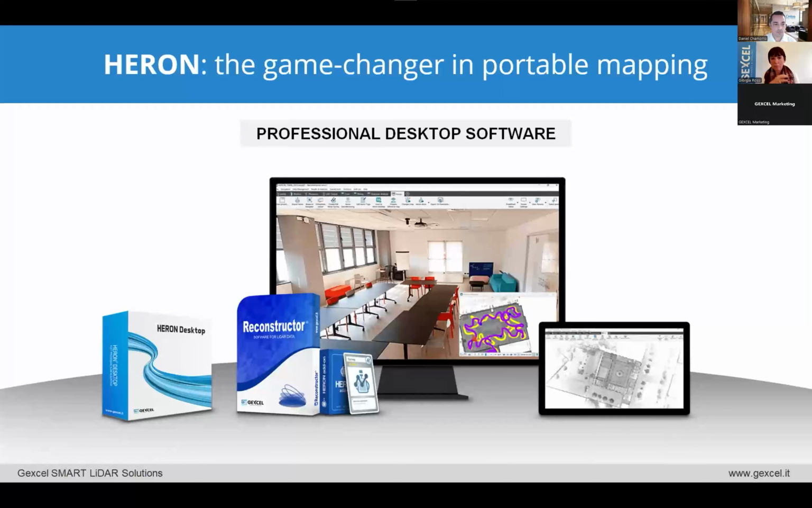The other important thing is that, as I mentioned before, Aaron is a solution. So it's made up of hardware and software that cannot be divided. And the software provided with Aaron is very professional. We use our own patented SLAM algorithm, and the software is desktop software, so you are totally free and independent to work with your data wherever.